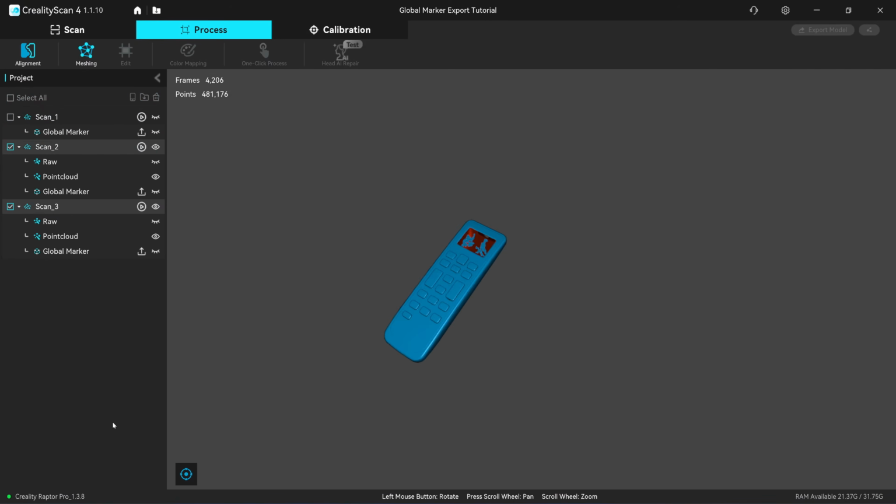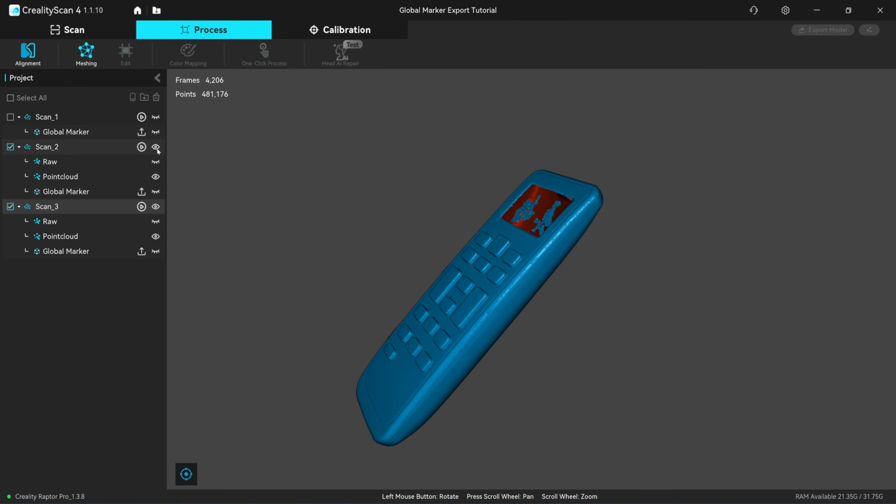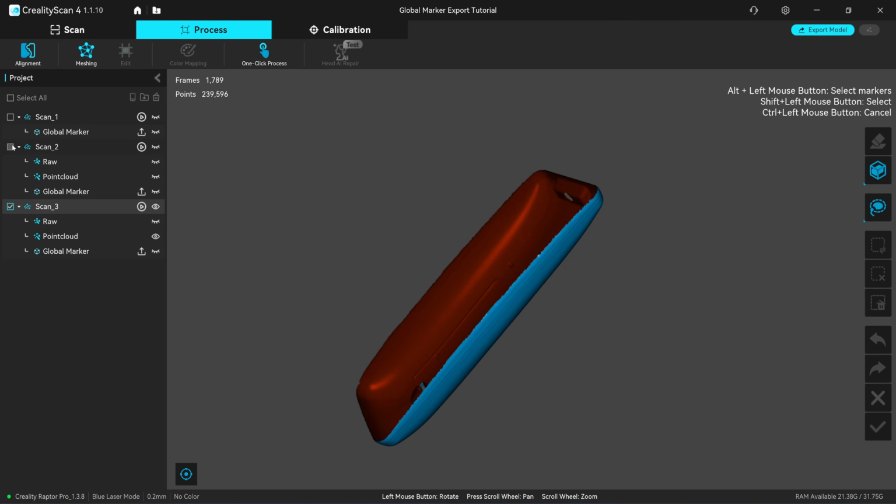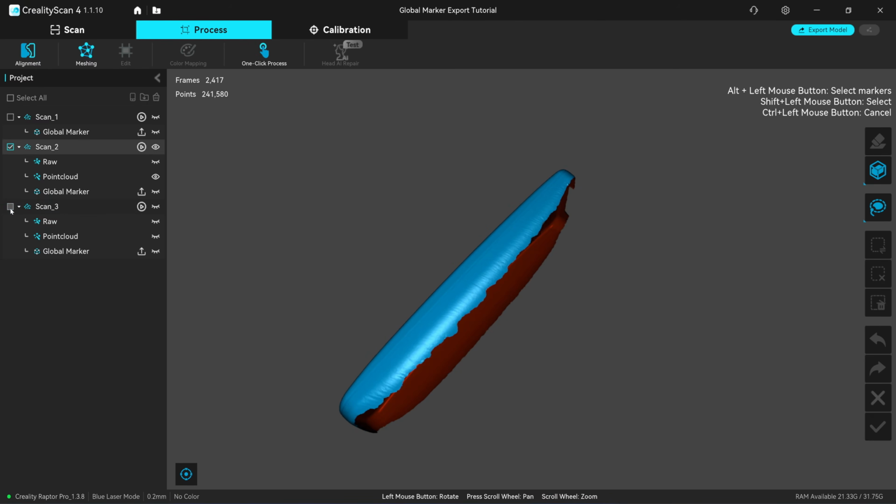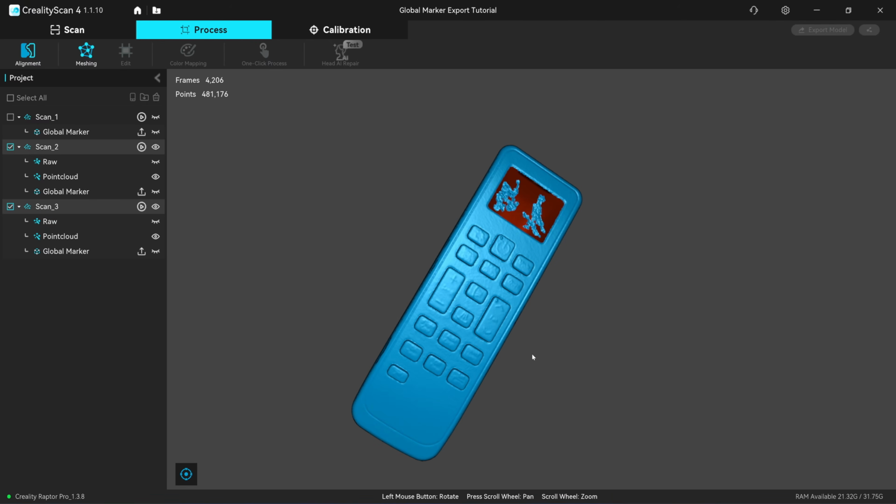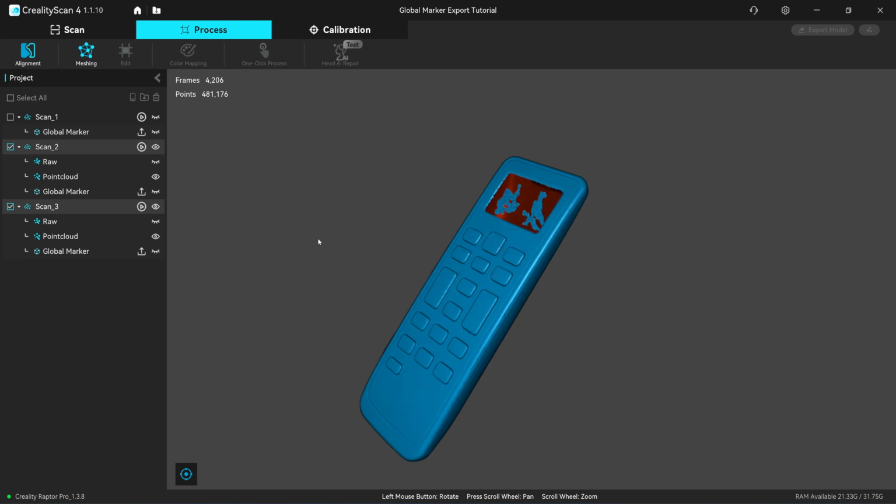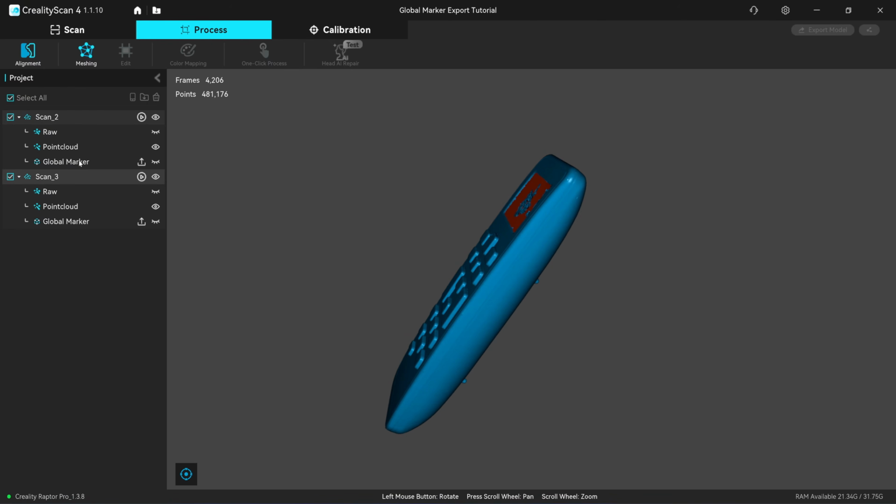Click on exit. This is the point cloud. I haven't meshed it yet, so the point cloud will be separated into 2 files. You can turn it on and turn it off. See here? It's different from the previous version where the point cloud is merged into a single file. Now it's 2 files. So if you want to export for reverse engineering, you need to export separately. You can also export the global marker using this icon here after you finish the scan.